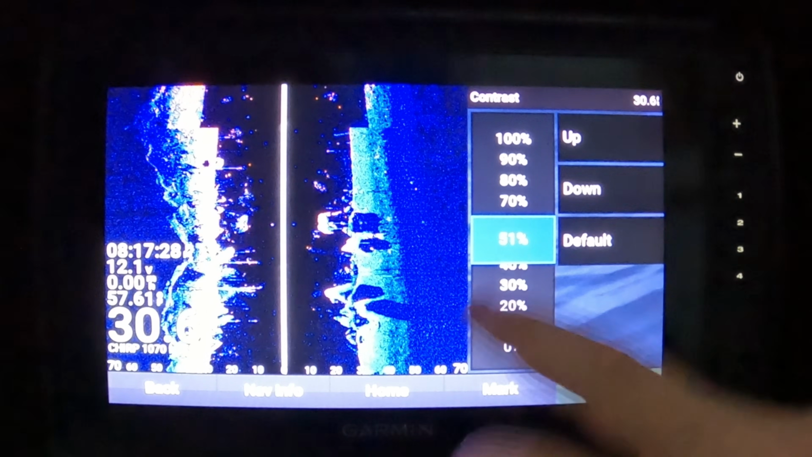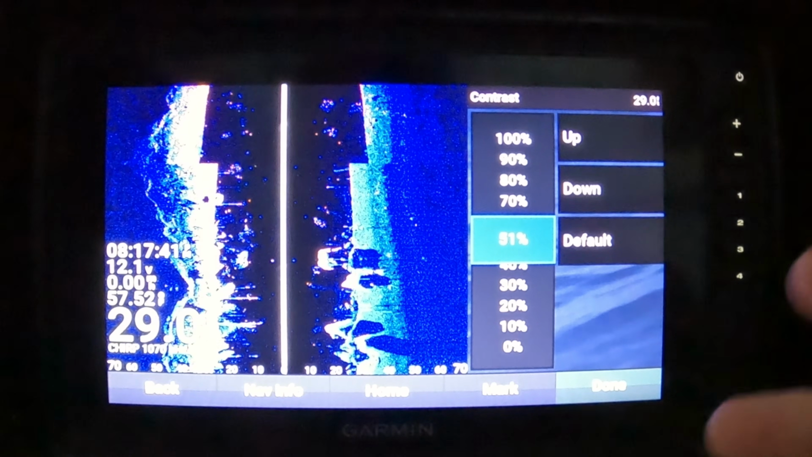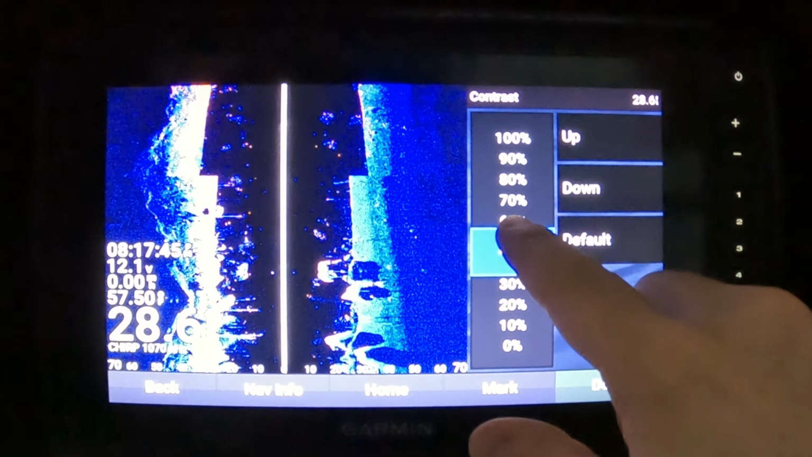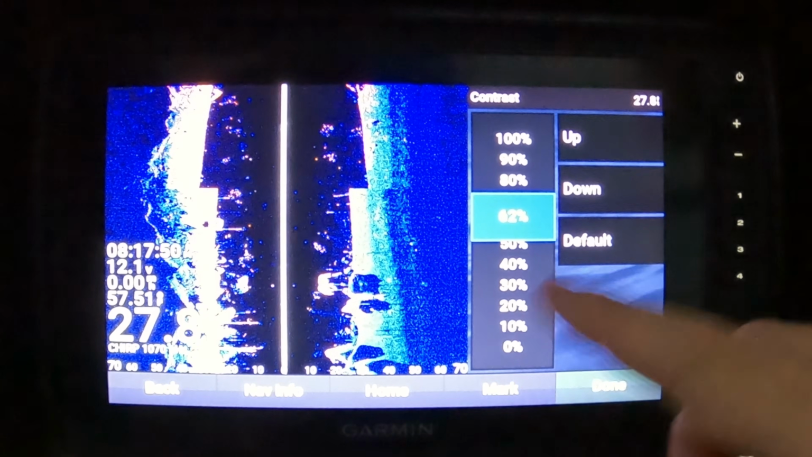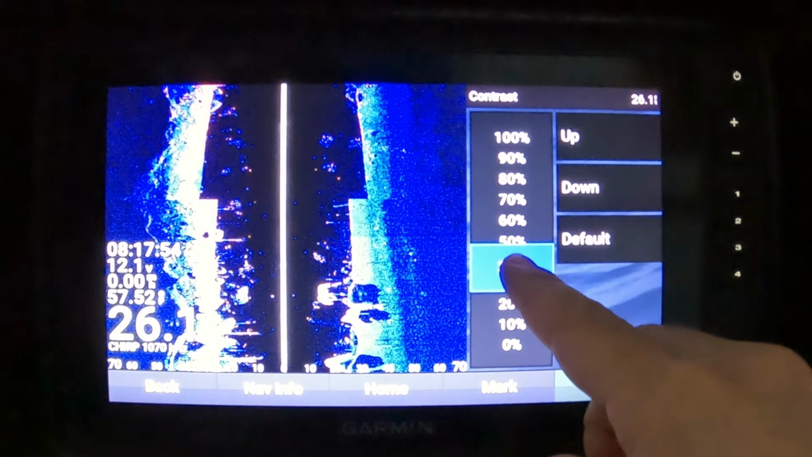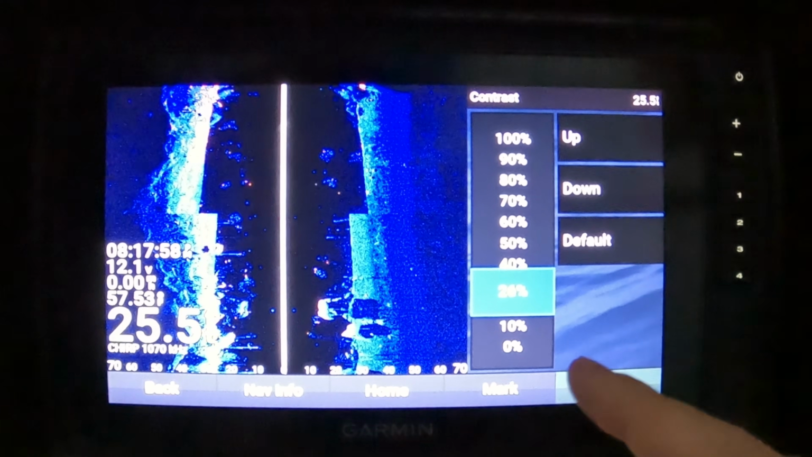Now, you might be asking yourself, what is the best contrast? And to be honest, it all depends on the water conditions, right? The water clarity, clear water often will benefit from a higher contrast to better define targets and subtle variations in the bottom structure. If you go down, it may be better for murkier water that may require a lower contrast to reduce the noise and clutter.